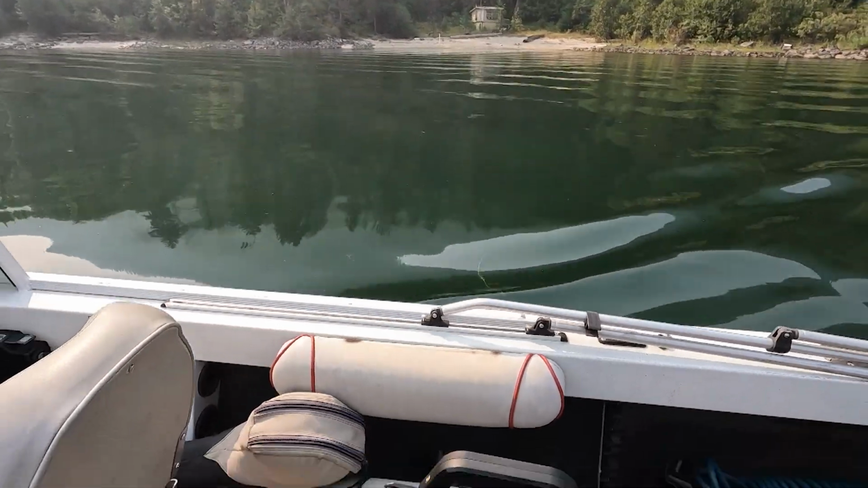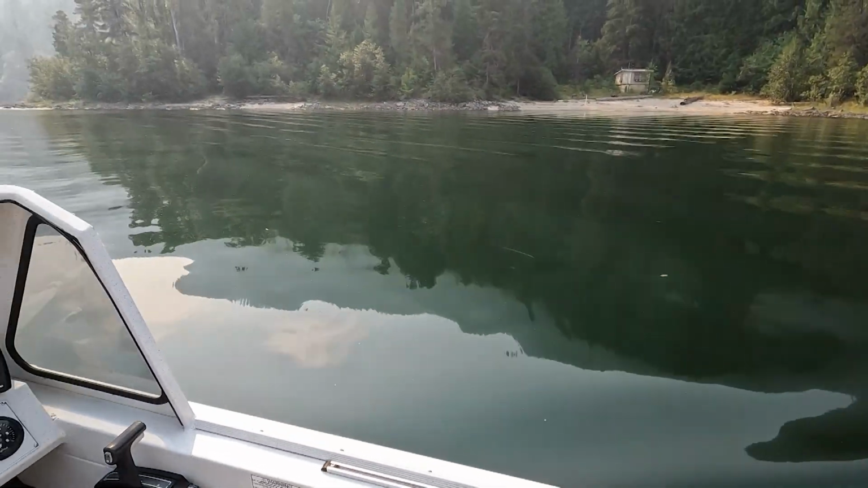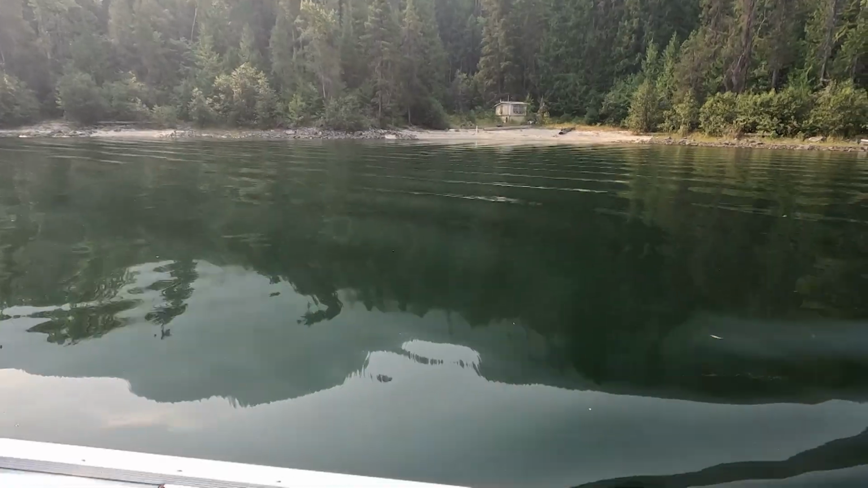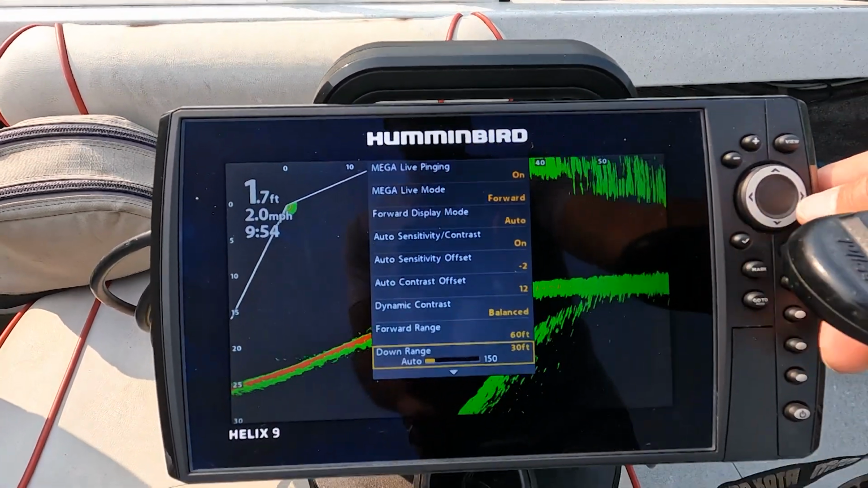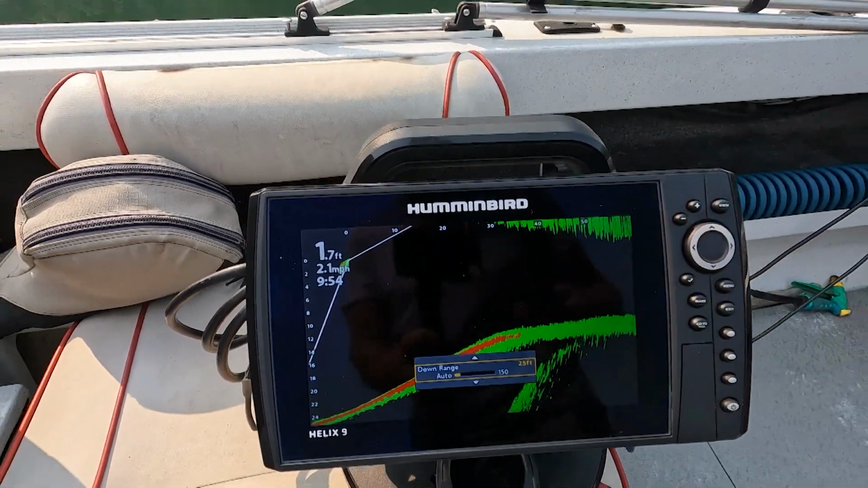So when I'm scanning, now I'm scanning that shoreline. As I scan this shoreline in the lake, I'm just going along and looking forward about 60 feet. I can increase that to 100, but I like 60. All I'm going to do is modify my depth as I go. So you hit menu, you keep it on downrange, and I make sure my downrange is always very close to the bottom, like that.